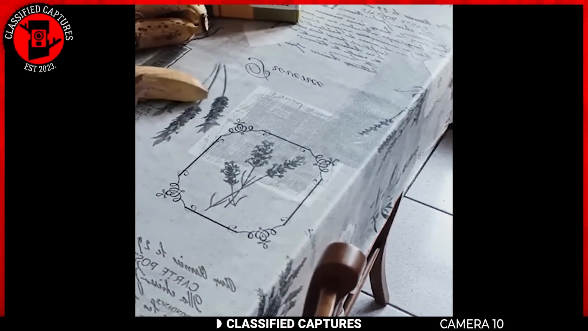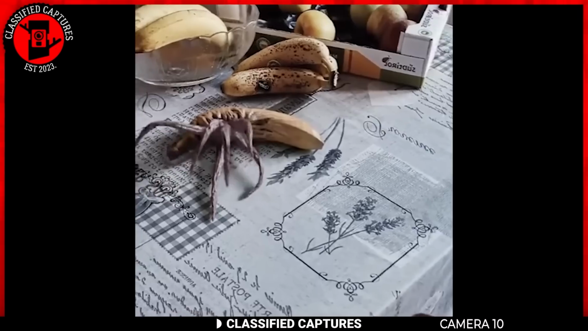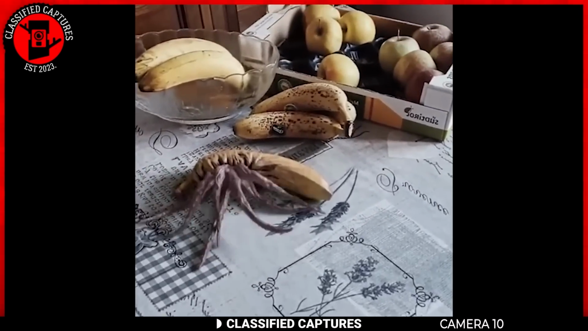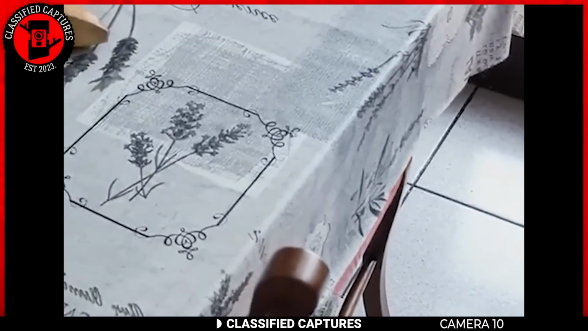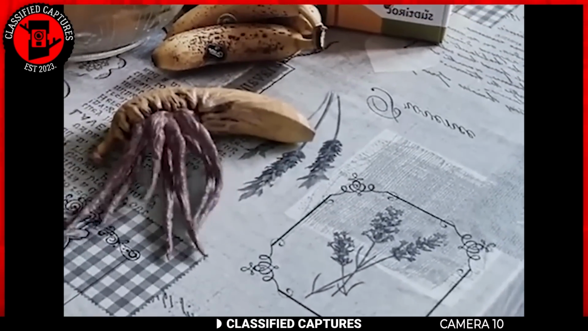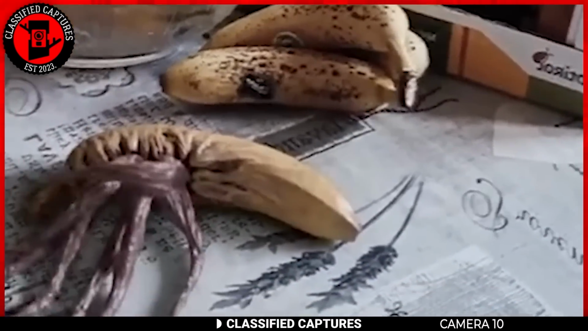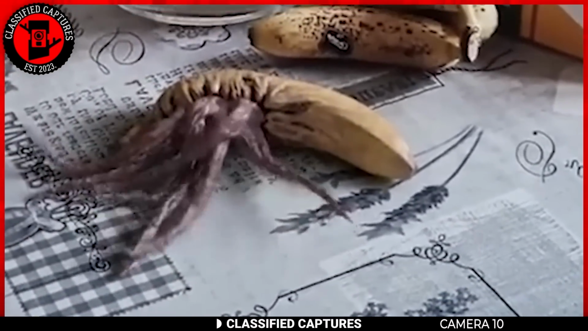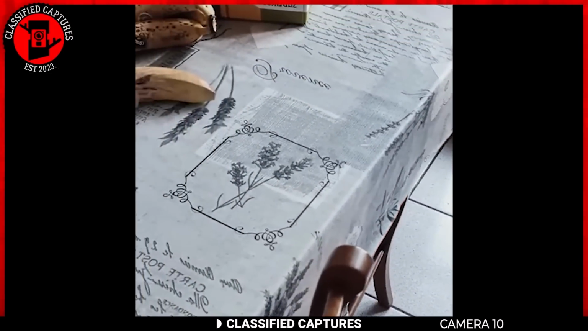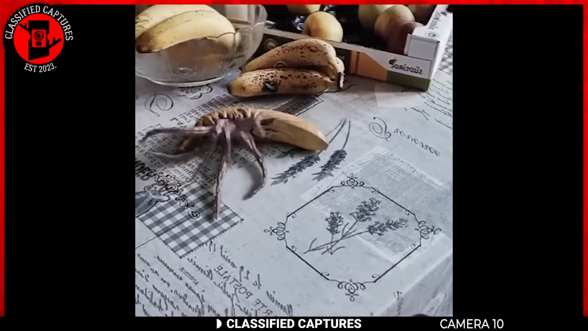Still on strange fruits, take a look at this next clip for instance. Yes, that's a banana on the table with tentacles flailing in the air. I mean, look at it. It looks so convincingly real. While they are indeed very strange and questionable things that happen all the time, let's not forget that technology and AI are also constantly growing, making it easier to fake a lot of things.